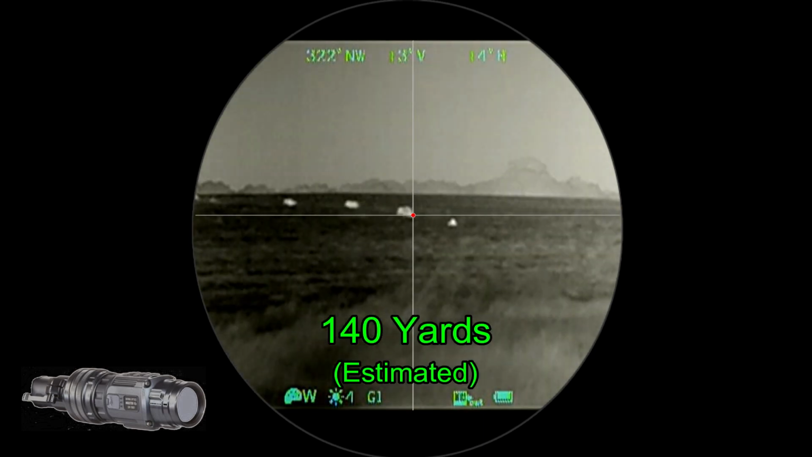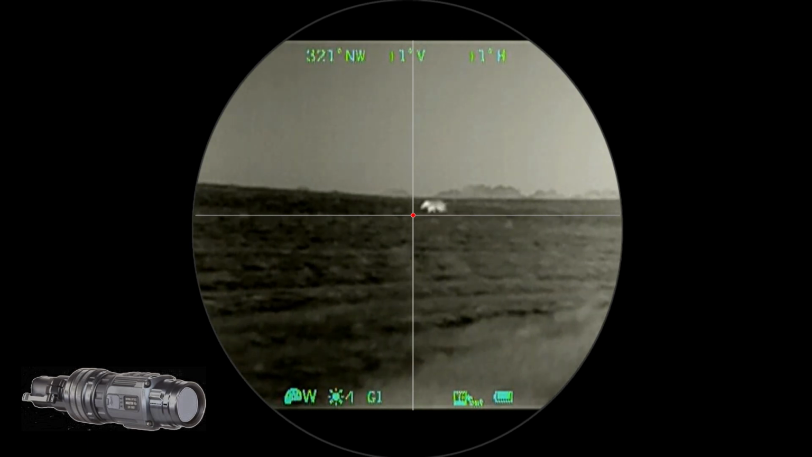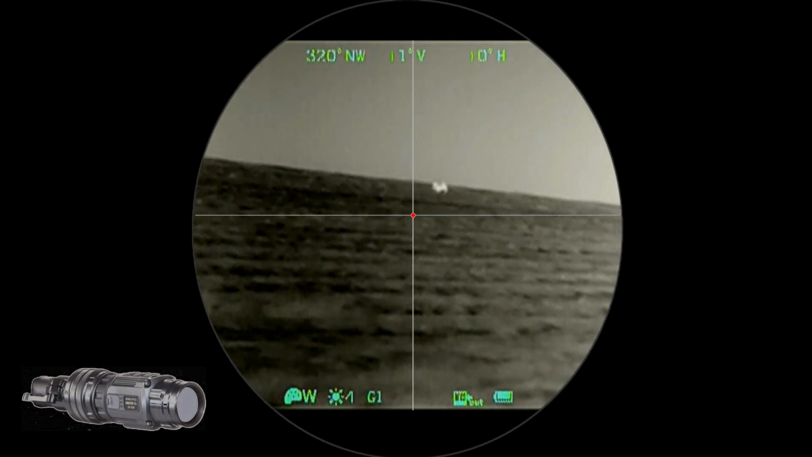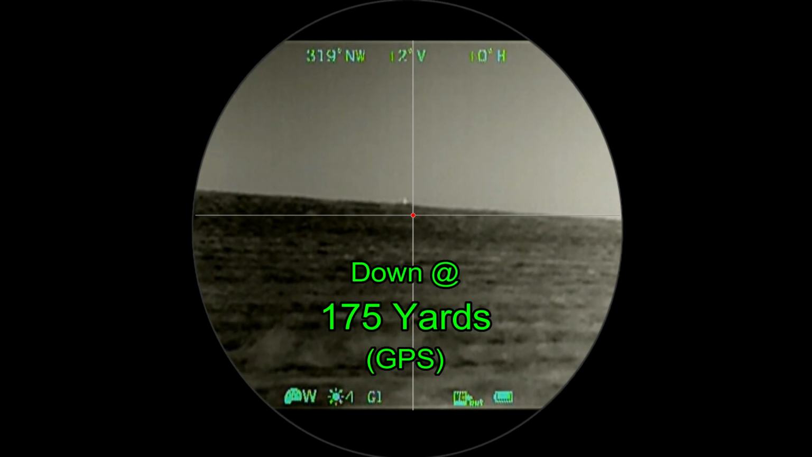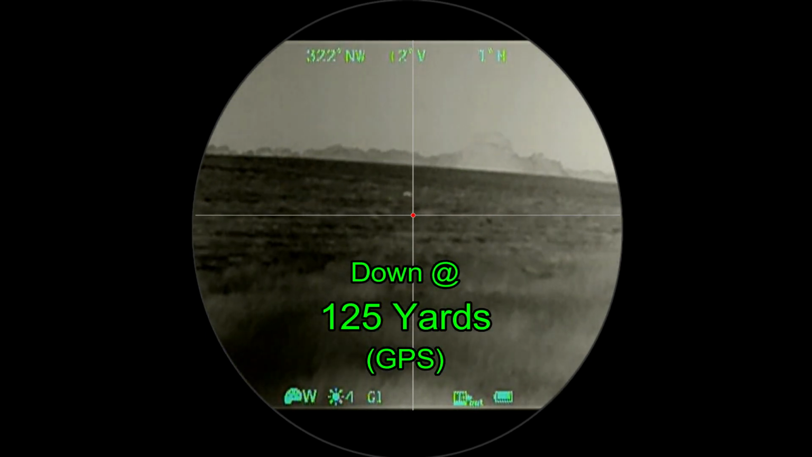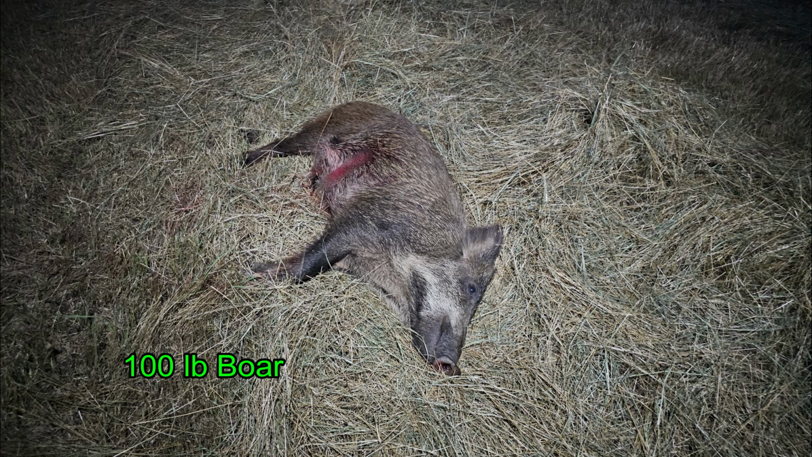The first hog goes down with a headshot. The second hog is hit with the first. And third shot's on it. And it's going to run up the hill and collapse. So he's going to be down at 175 yards, and the first hog is going to be down where it was shot at 125 yards. The first hog turned out to be just an 80-pound boar, and the second hog came in at only 100 pounds.